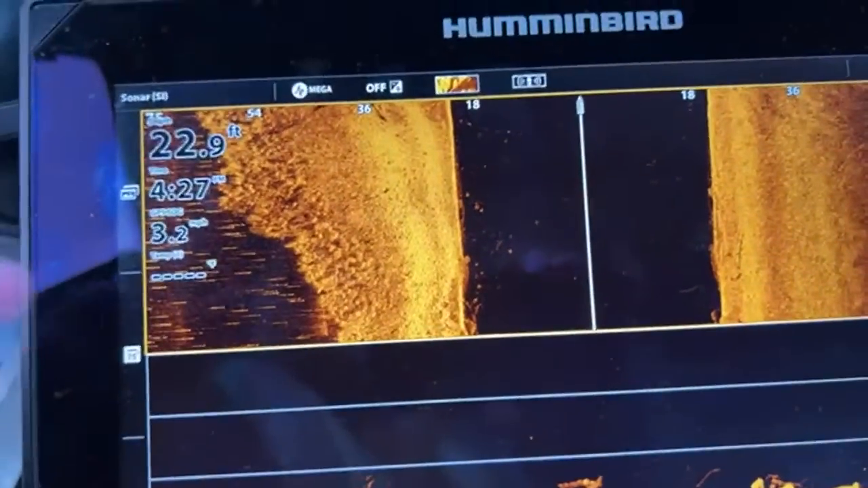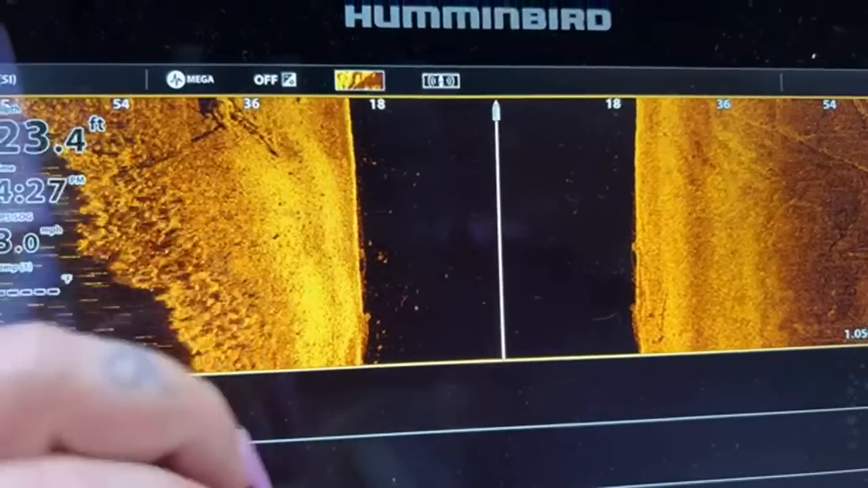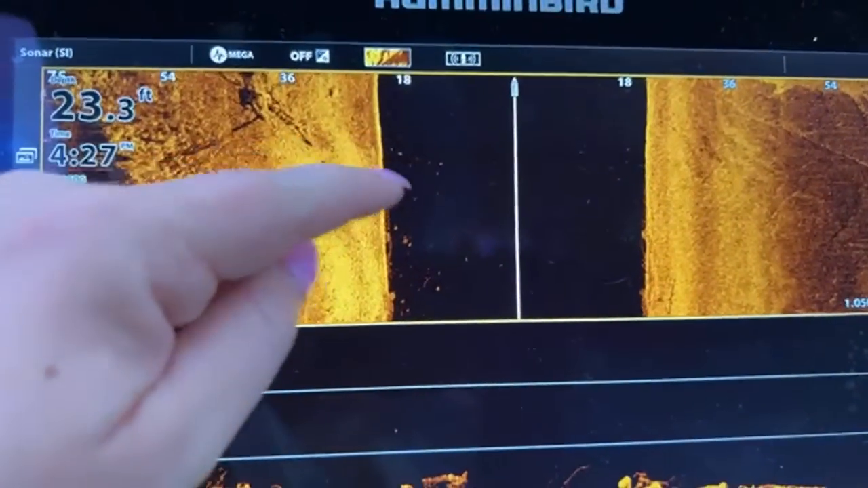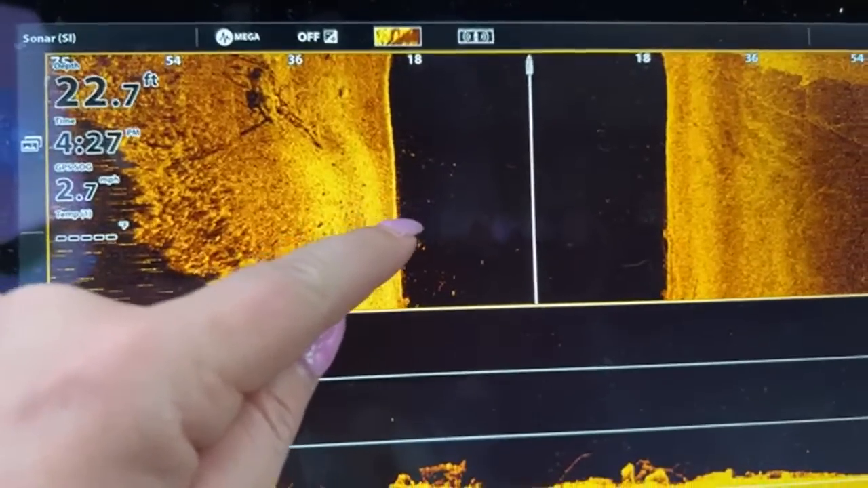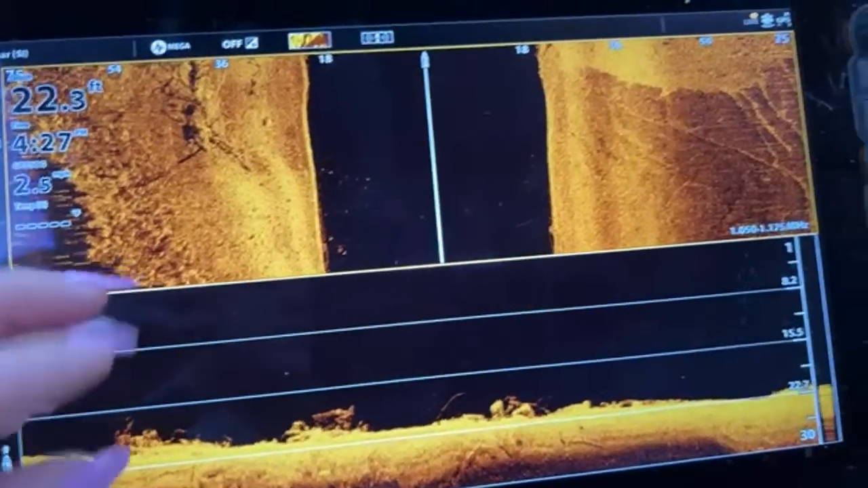So, it that way. Let me show you this. So, a vehicle in the water, this is not a vehicle in the water, but see how this is really just kind of blotchy and speckly, and you're getting some bright, and then you're kind of seeing some blackness in here.